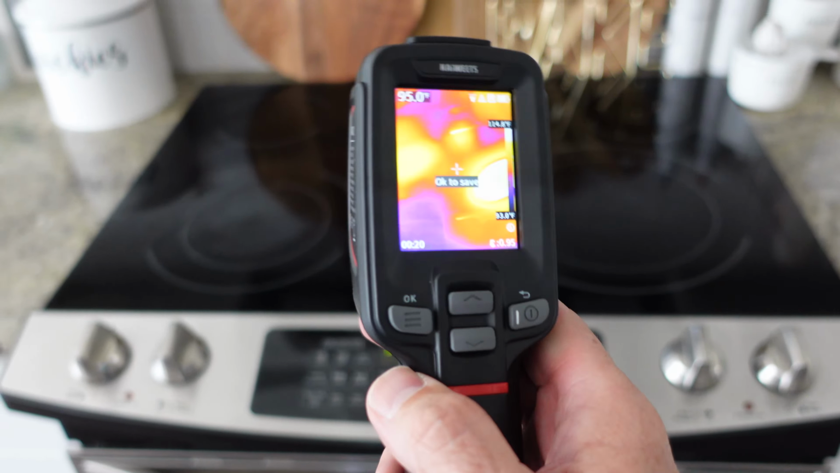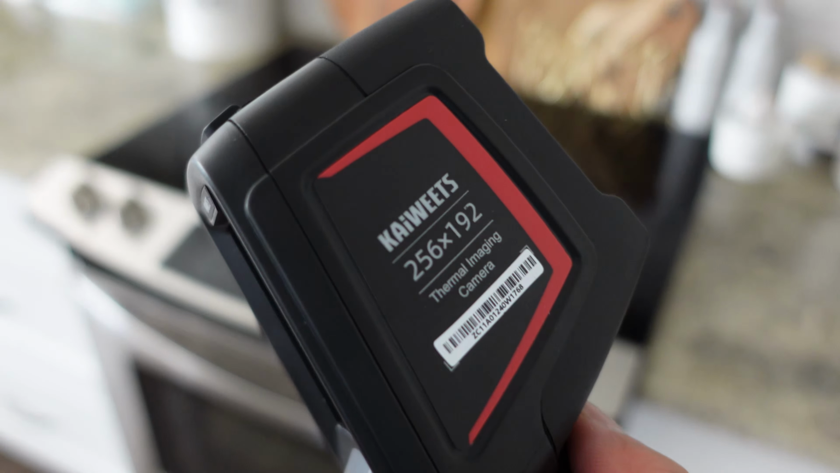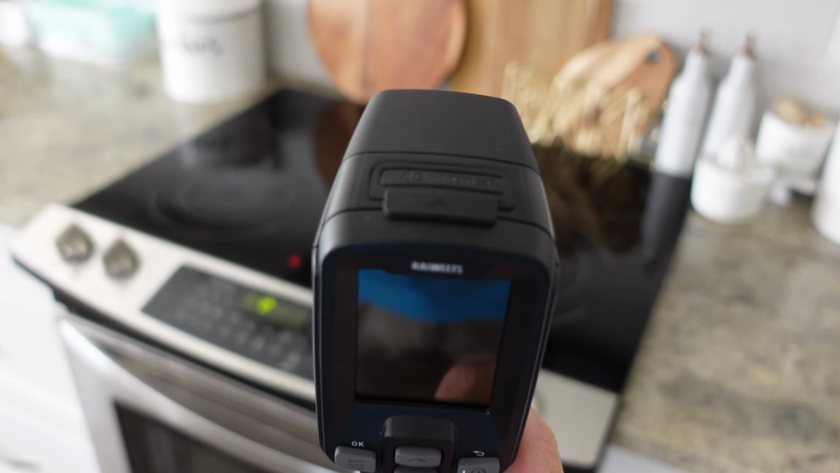So there's an example of how we can use this in a real world situation. So saving me some money with some self-diagnosis and repair by the KAIWEETS KTI-W02 thermal imaging camera.